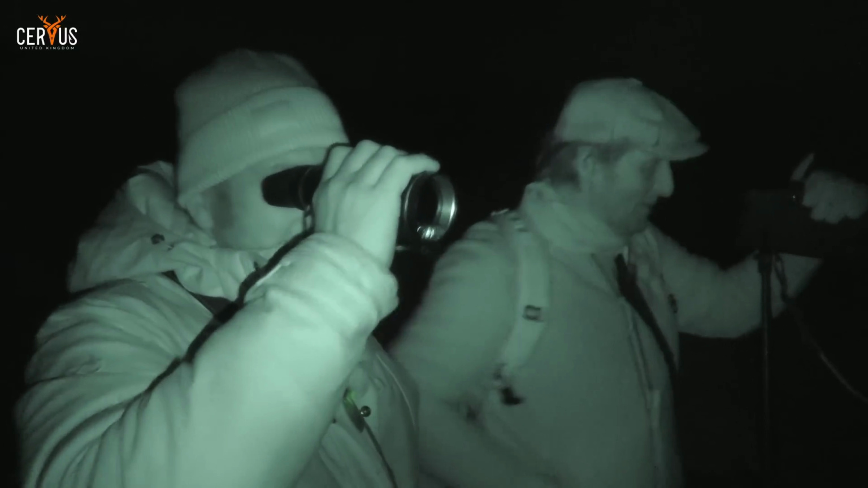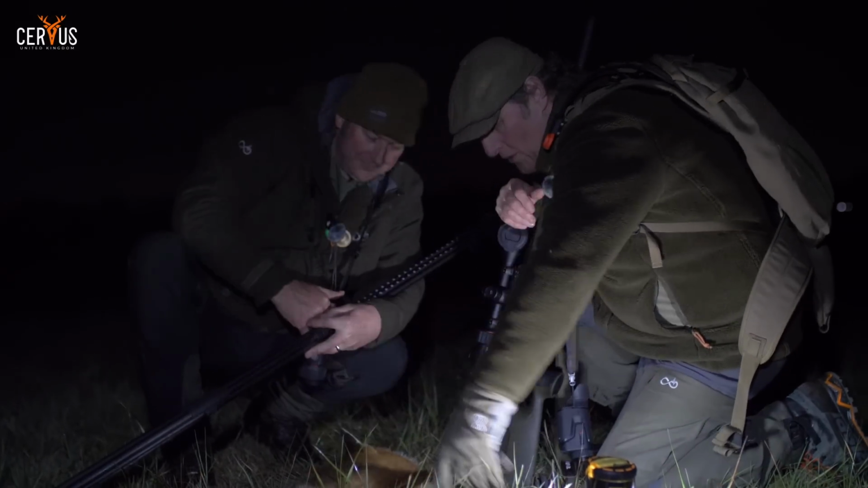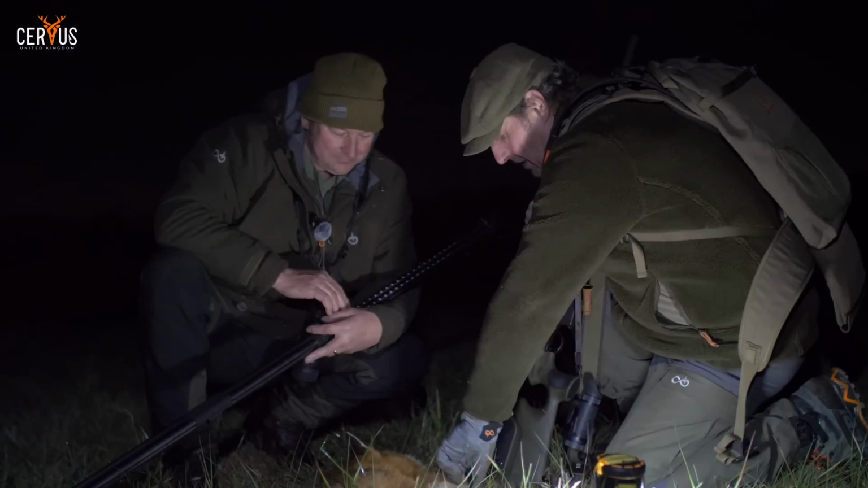Well, let's go and have a look what we got. I'm a bit excited. Dog fox. Another one. Another dog fox. So 2 dogs and a vixen. Very successful, lovely fox, lovely condition.